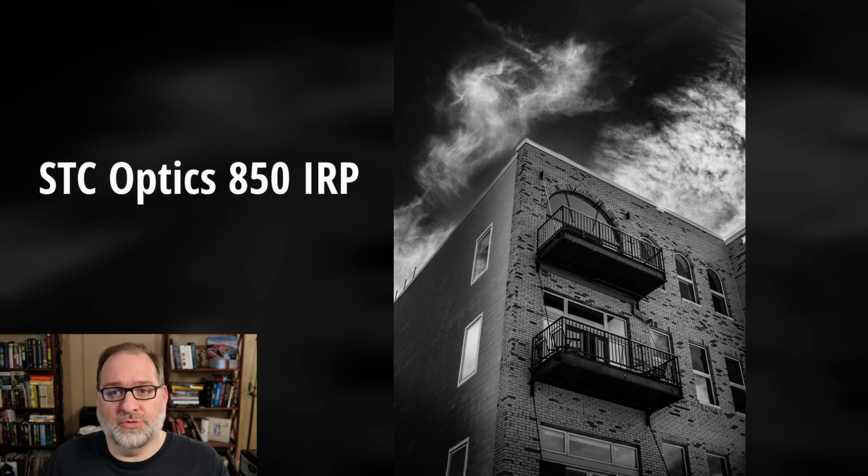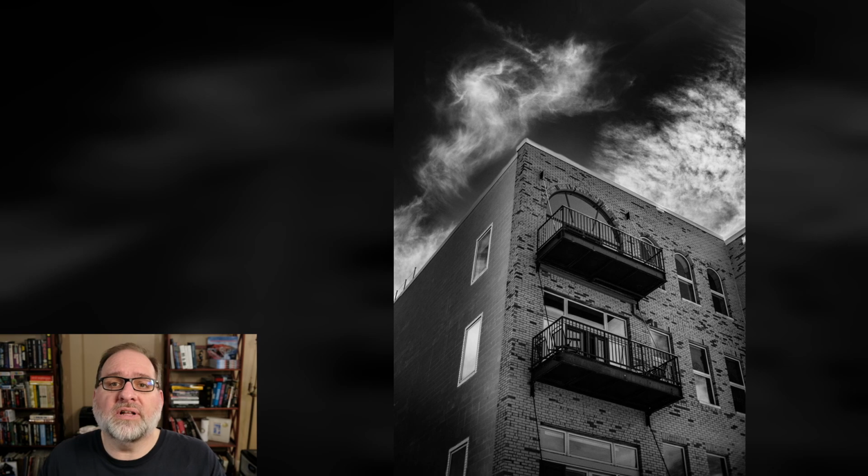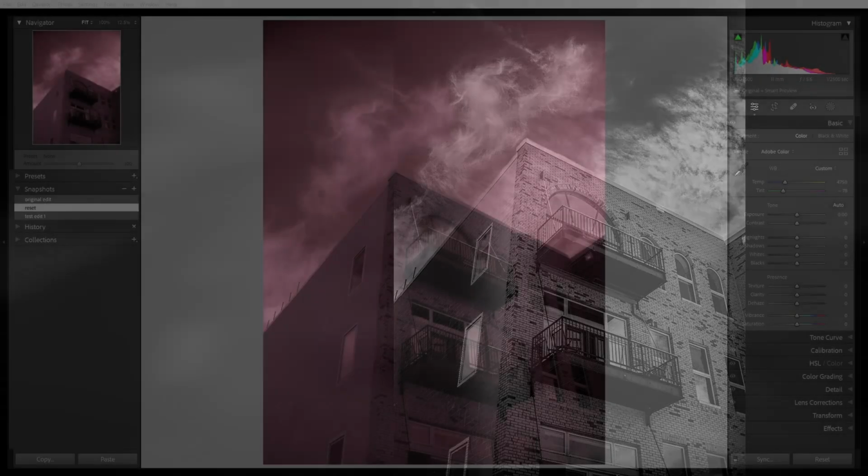The filter used to capture this image was the STC Optics 850 IRP, which is a clip-in filter, so it fits between the camera body and the lens in the flange area. You can get similar results to this with an 830 nanometer filter or even a 720 nanometer filter.